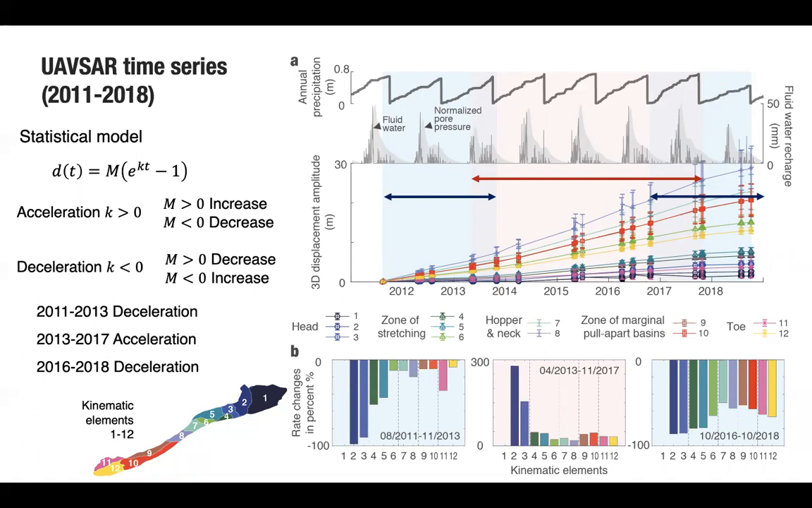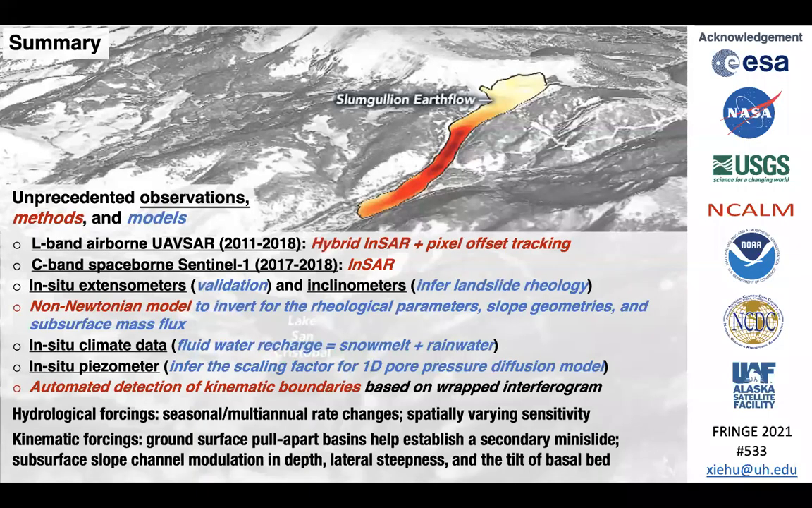The exponent k is negative during the first and third time frames, suggesting slowdown, in contrast to the middle time frame. It's also interesting that the head is always the most sensitive, no matter acceleration or deceleration. We believe this is because the head is very shallow, and thus the changes in pressures come sooner and in greater magnitude. So I have to leave out our summary here.